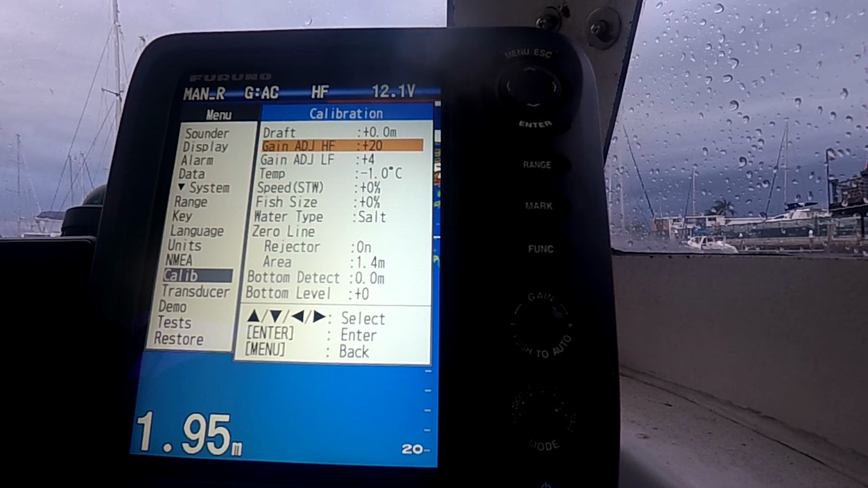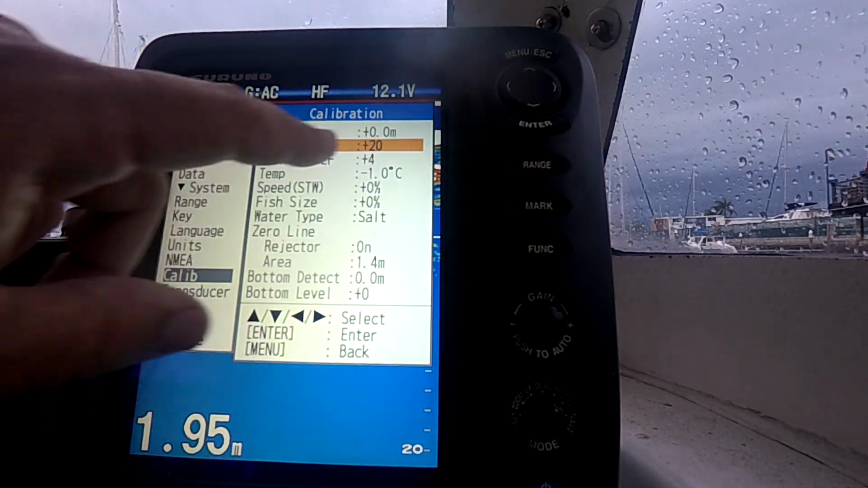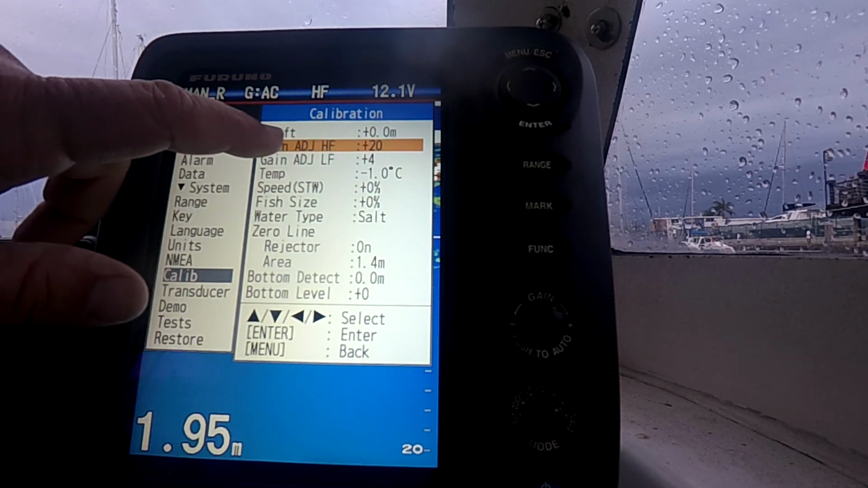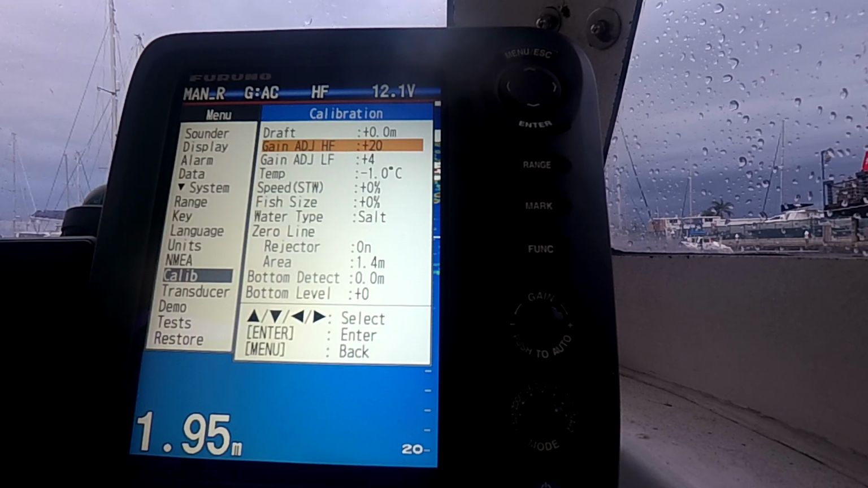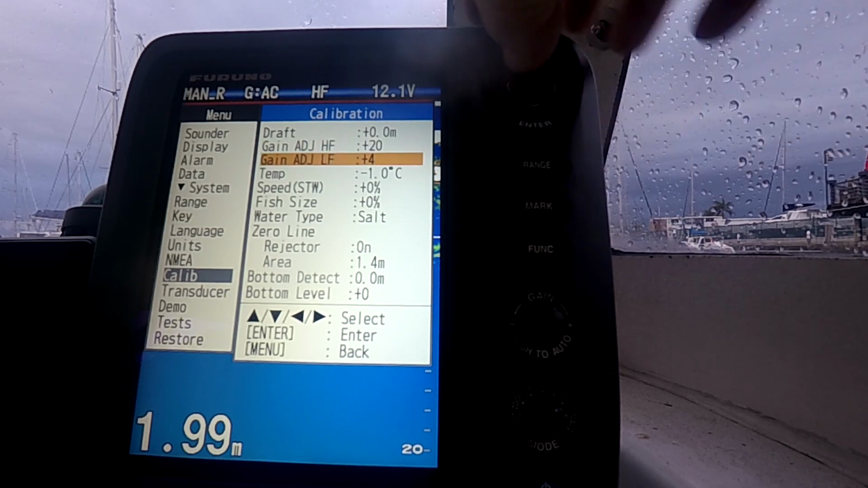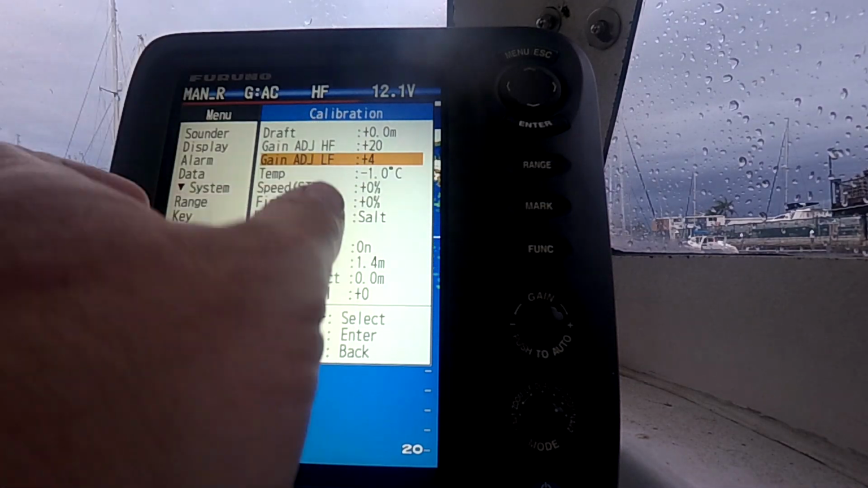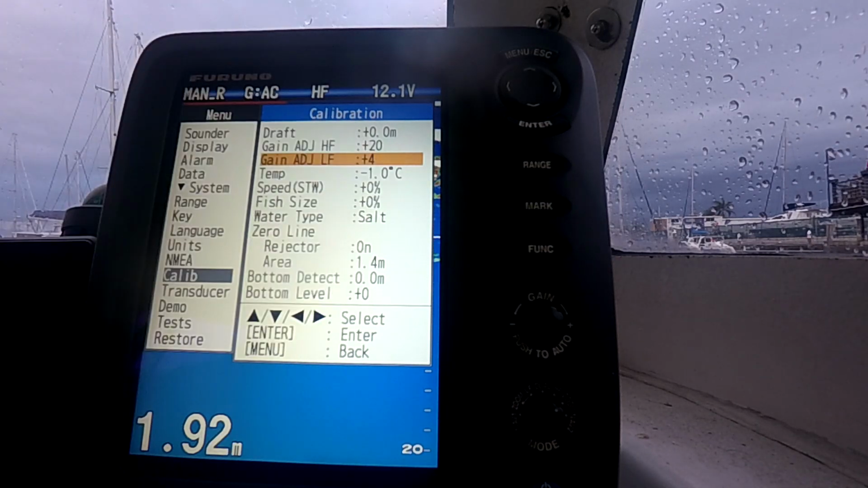And a lot of people comment that I run really low gain figures with the actual gain knob here, and that's probably because I'm pumped up internally plus 20. So definitely worth doing. And if you run dual frequency, which I will run a lot marlin fishing, this is where you can calibrate your LF side against your HF side, and you want your bait balls or your fish arches to look about the same.